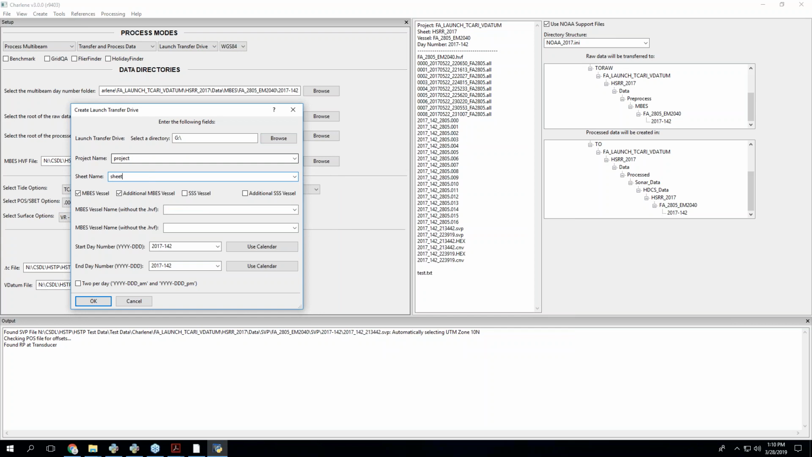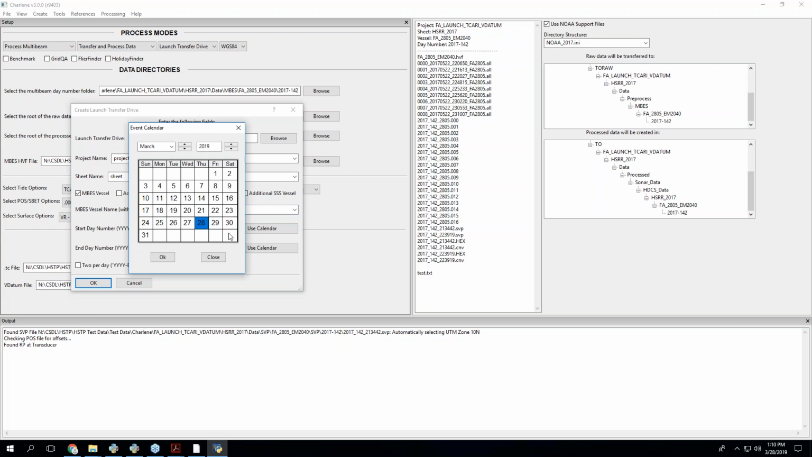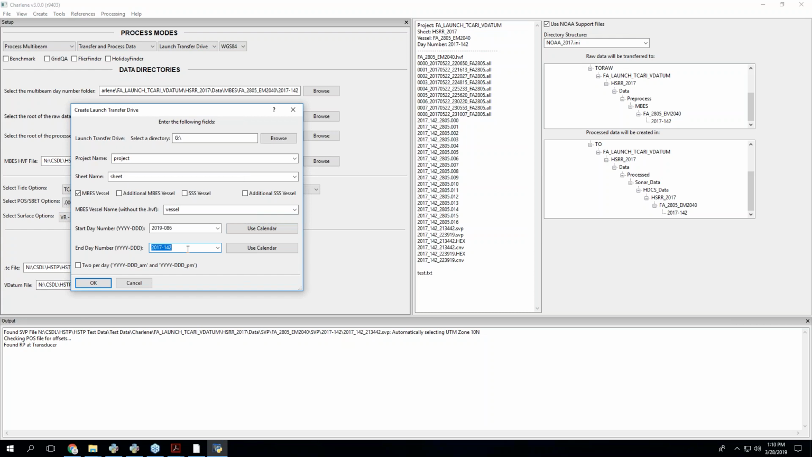just call it project sheet. If you're a ship and you got a bunch of launches, you can add additional vessels. You want this to be the vessel name. So if your HVF is a vessel, that HVF is just going to be a vessel. Let's make it like yesterday. And then if you just want it to be one day, it would just be this. 2 days, it'll be this.